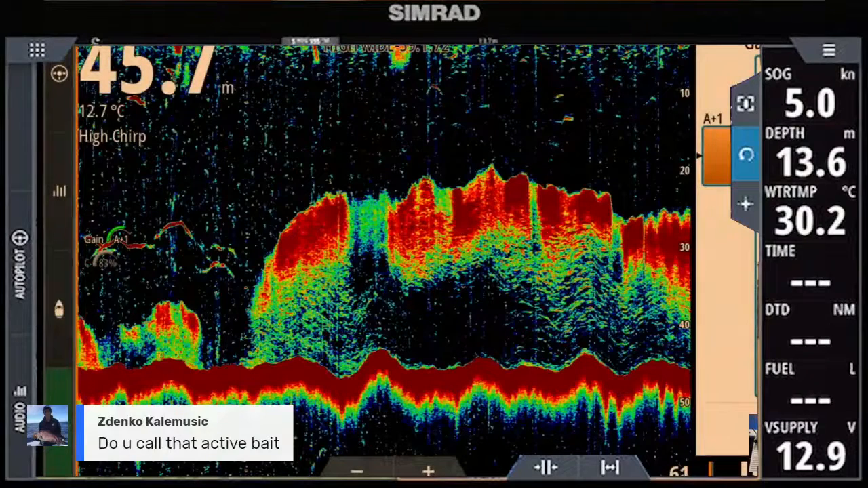I would call that unhappy bait. That is very frightened bait, certainly where the tuna are on the edge of it. See how red it is, and the edge is flat. That's because they don't want their bums to get bitten. They're basically trying to get in amongst their mates and hide. They're trying to get to the middle of the pack and get away from what's going to eat them.